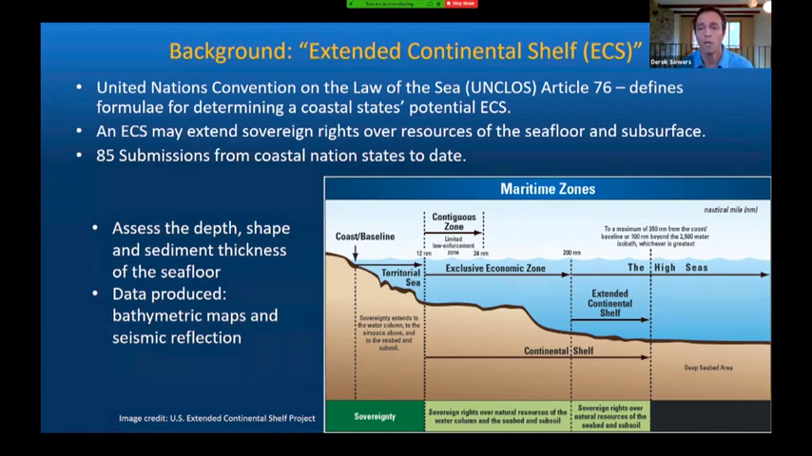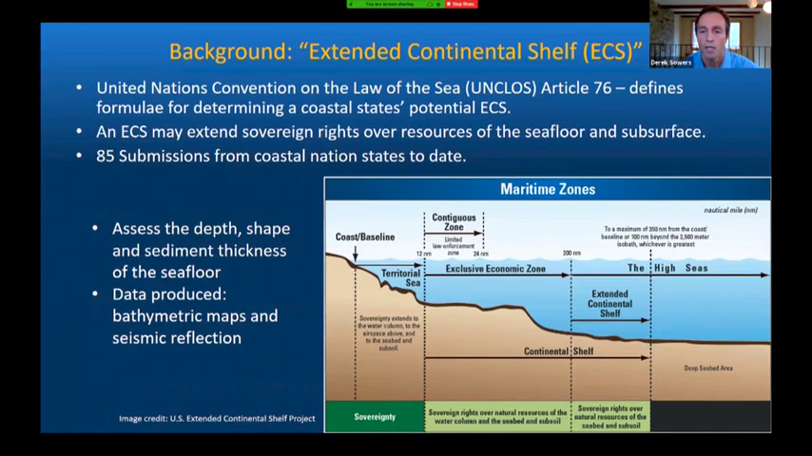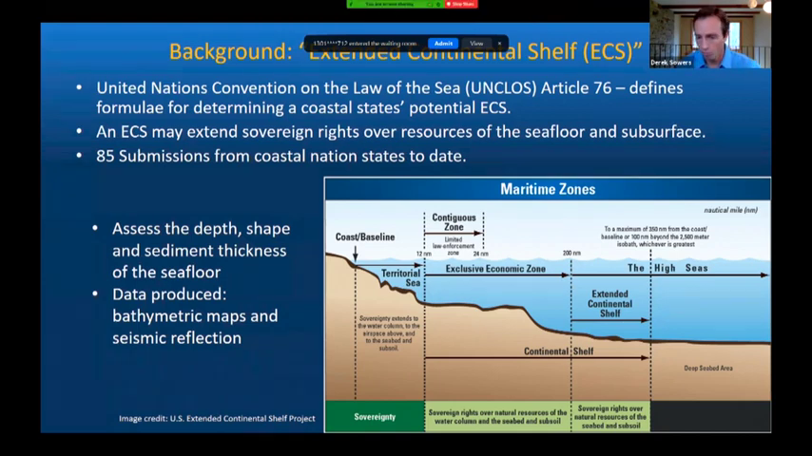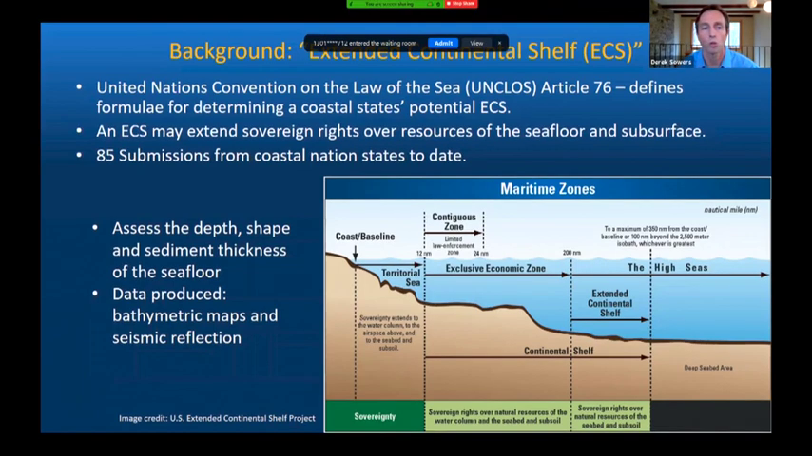Given this provision, many coastal nation states, including the US, have invested millions of dollars in gathering data about the depth, the shape, and the sediment thickness of these potential ECS areas. One of the key points being that now there are newly acquired bathymetric maps and seismic reflection data for many deep sea regions of the world that until recently have been nearly completely unexplored.